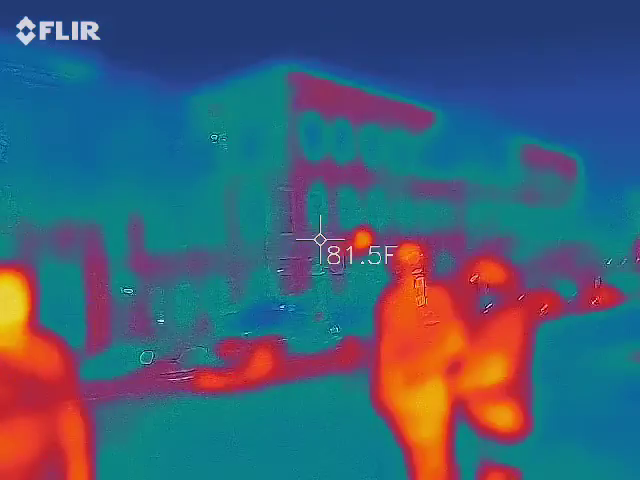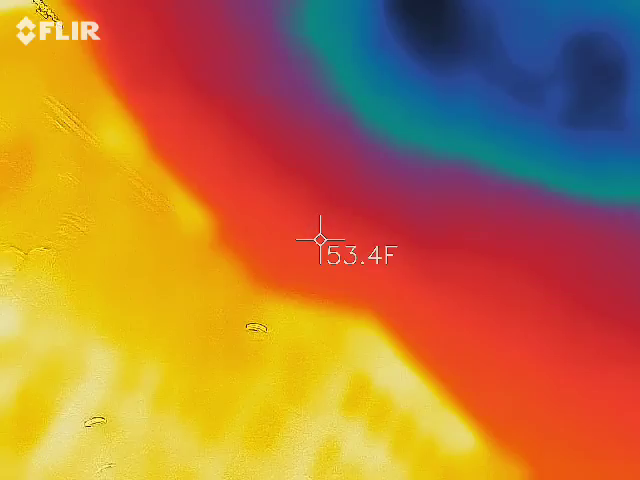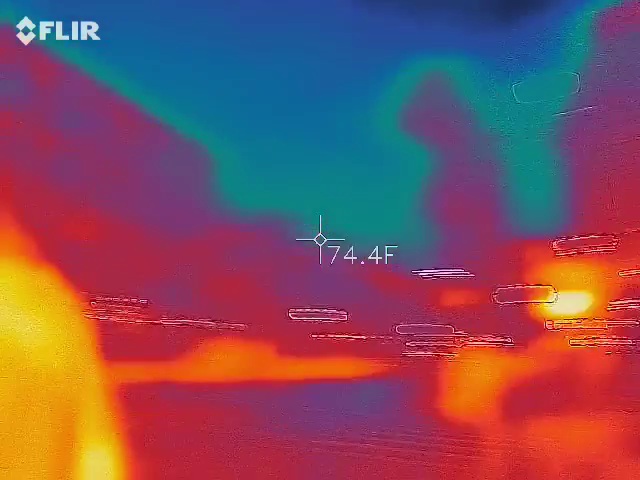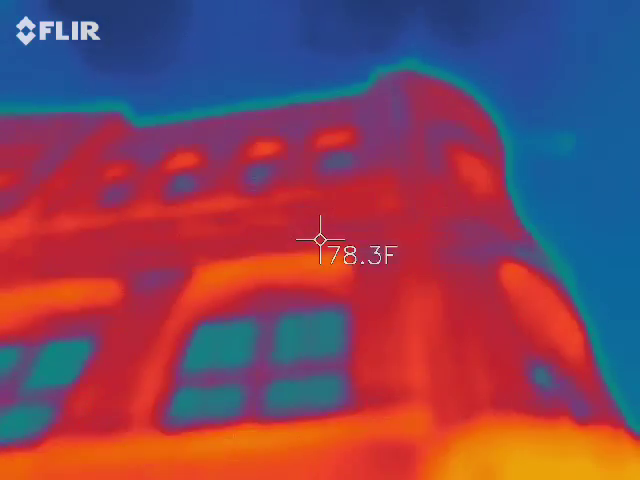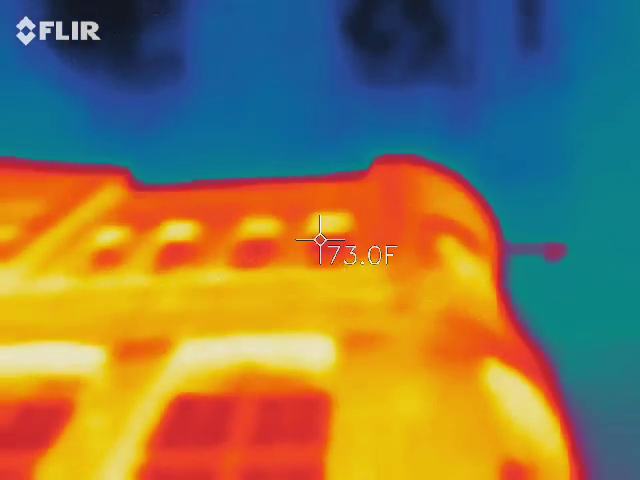All right, so let me start gathering this stuff up, Nick. But we wanted to do the quick temperature. How did we want to do that? That red laser at the very top, you see the white stone right along the top? Go to the center of the building, right there.